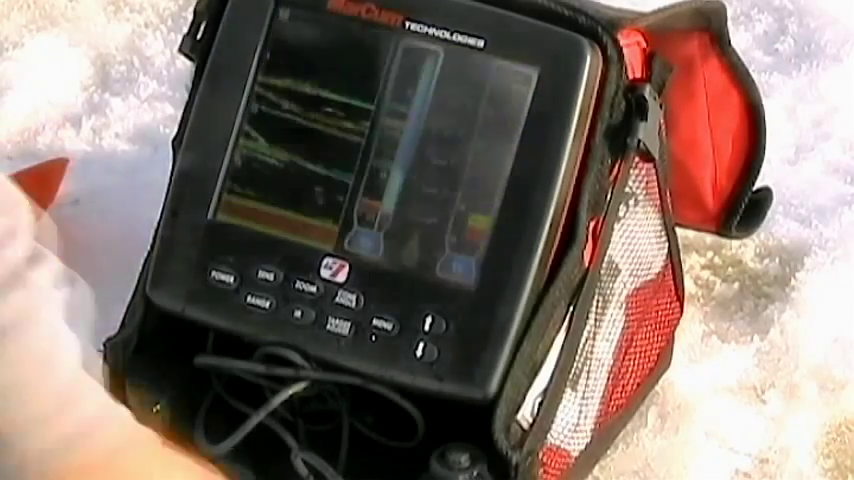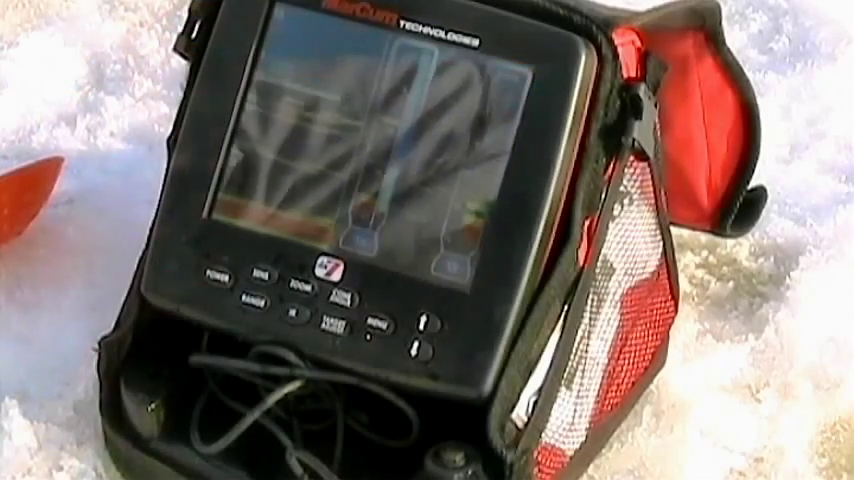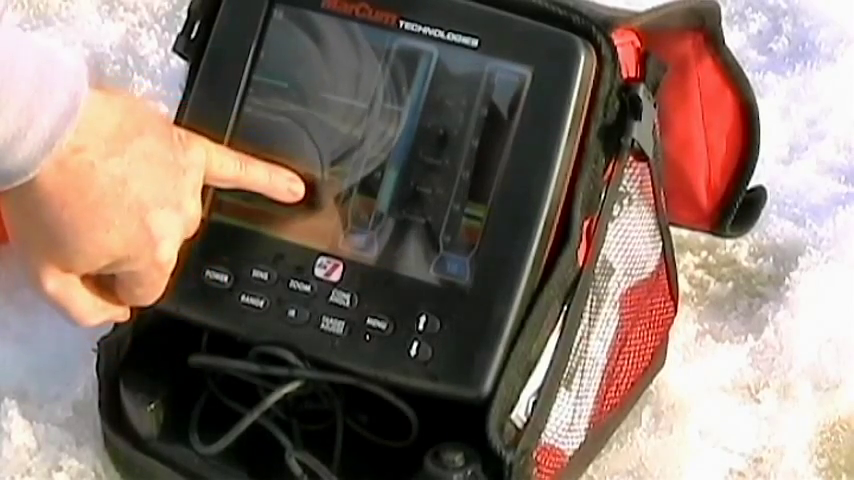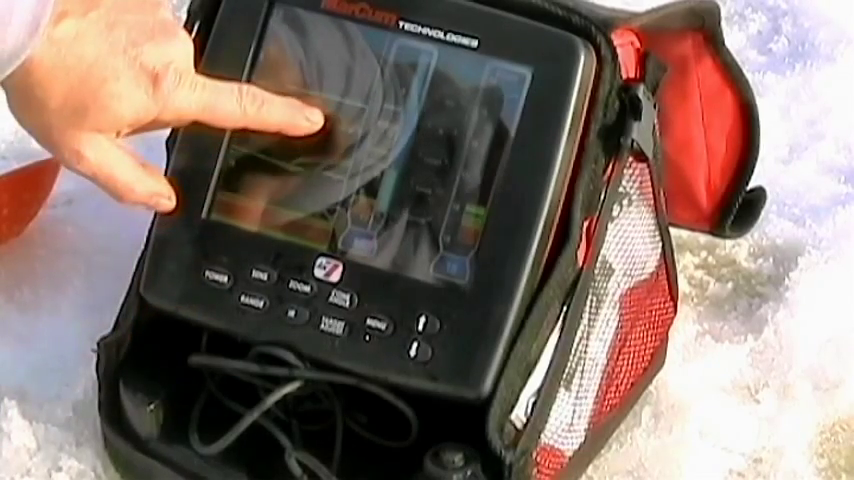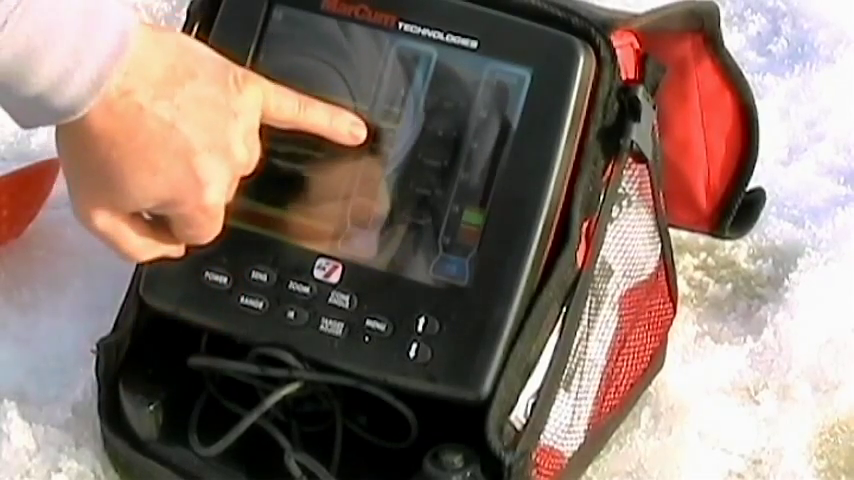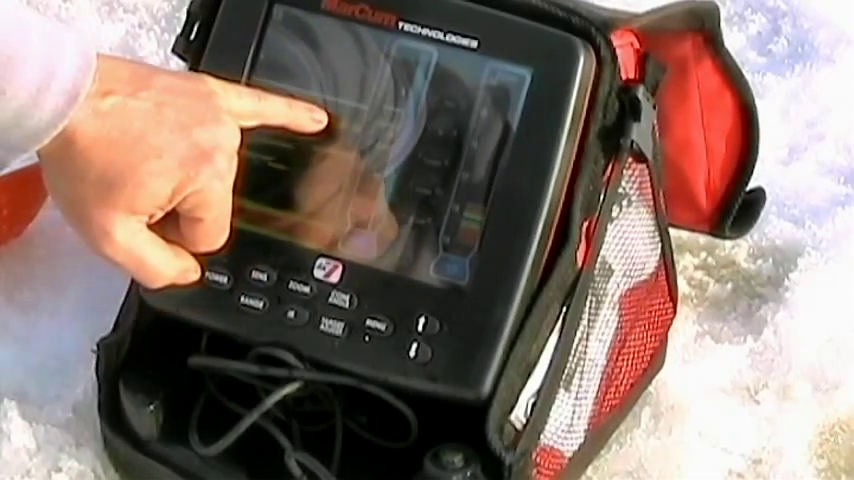You won't be able to see me, but I'm going to do some talking. I have modified some of the programming inside my Marcum to include a regular graph. There's a nice hook on the bottom, look at that. Showing some fish down there. This is where my bait is. This is my swivel. This is the real time from the bottom, which is showing 18 feet. So there's a fish hanging around my line right now. You can see he just moved in here.